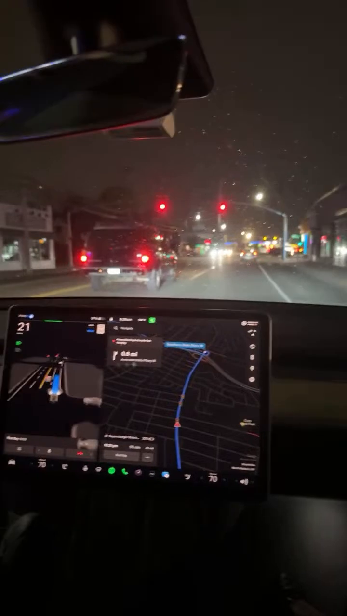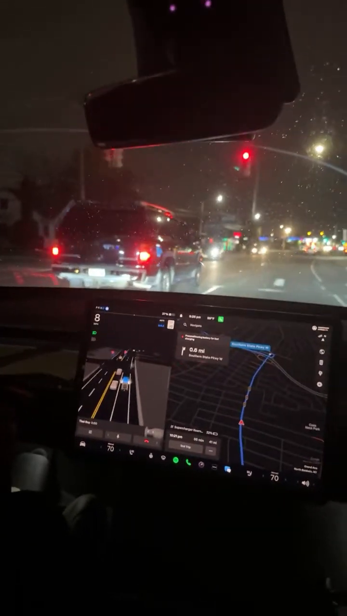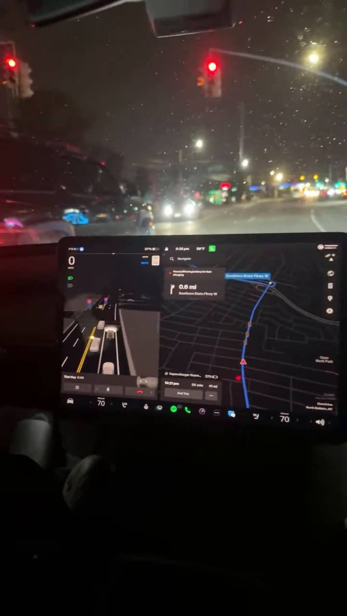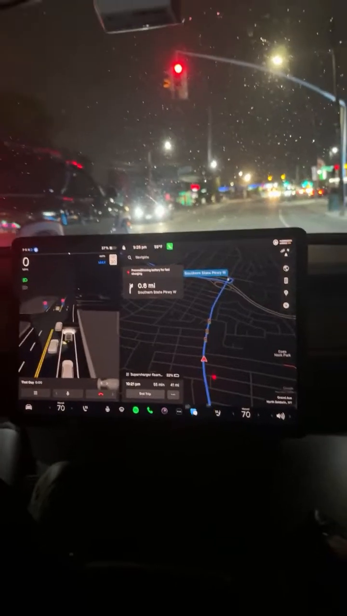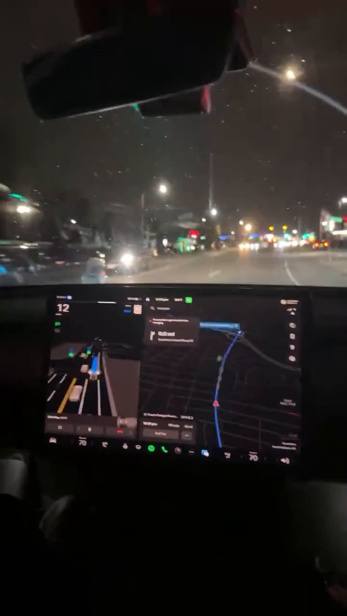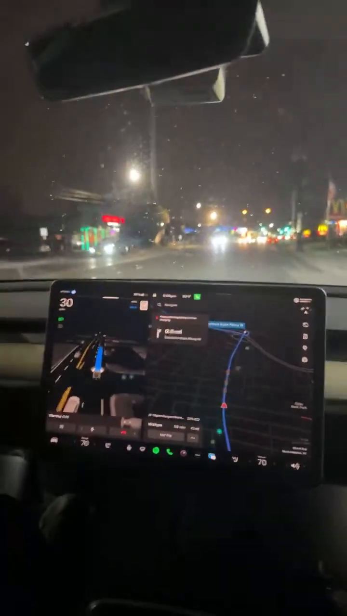Okay, so that was a good one. It was like two lights, and it stopped a bit, and then it was like I'm not gonna complete the stop, so let me continue to go. So it almost ran a red light.